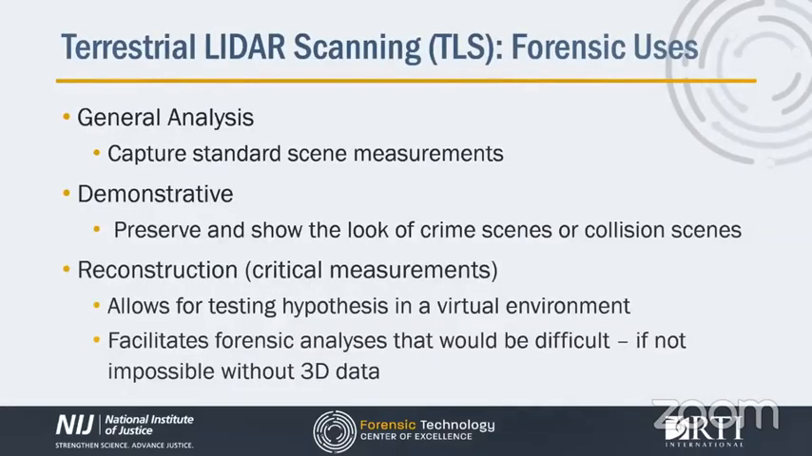In the forensic and law enforcement community, terrestrial LiDAR scanning is most commonly used to document crime or collision scenes, especially major crime scenes or mass casualty scenes. The technology is also regularly leveraged by the reconstruction disciplines of bloodstain pattern analysis or gunshot trajectory analysis, as well as specific event reconstruction and analysis, as it allows for testing and demonstrating different hypotheses in a virtual environment. In looking at all the different forensic uses, the TLS working group were able to categorize them into 3 different areas by the intended use type.